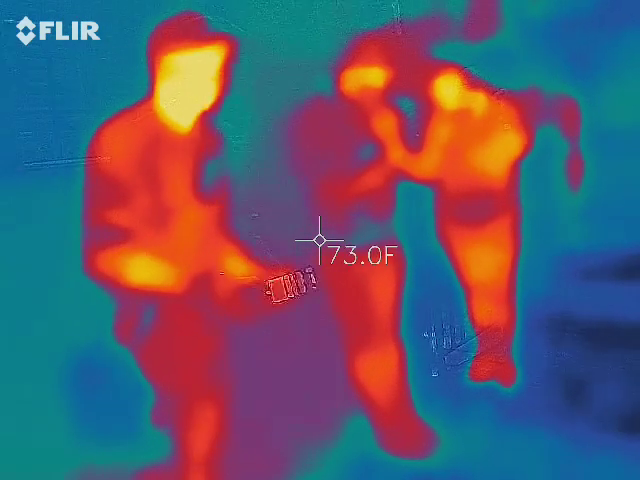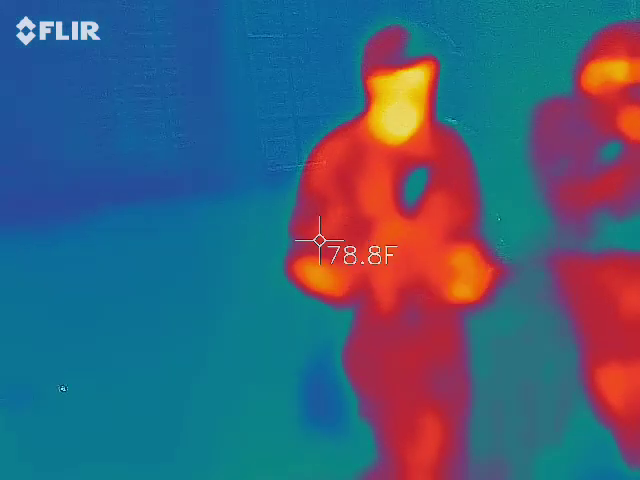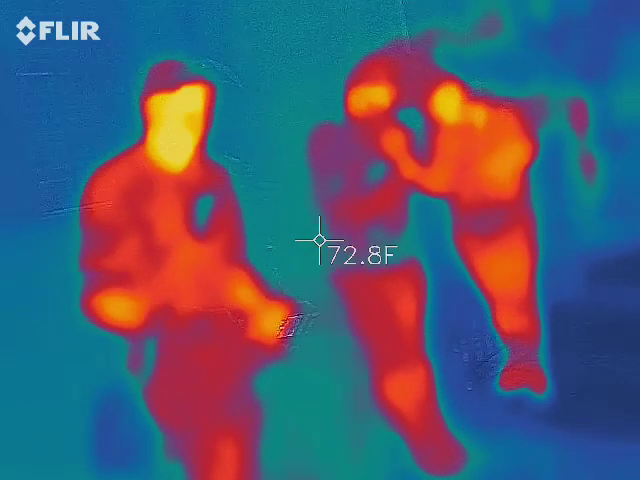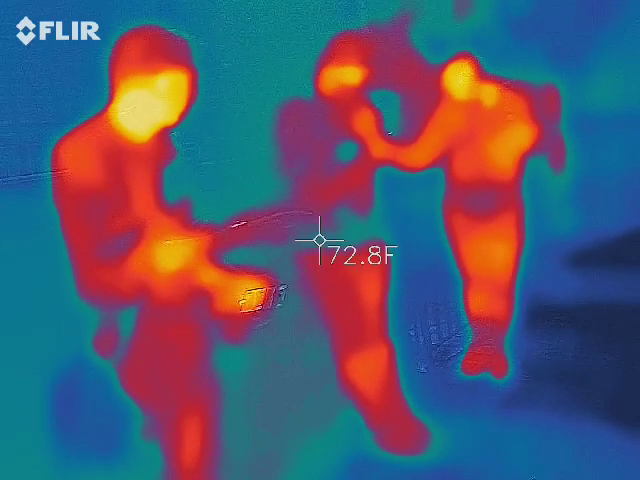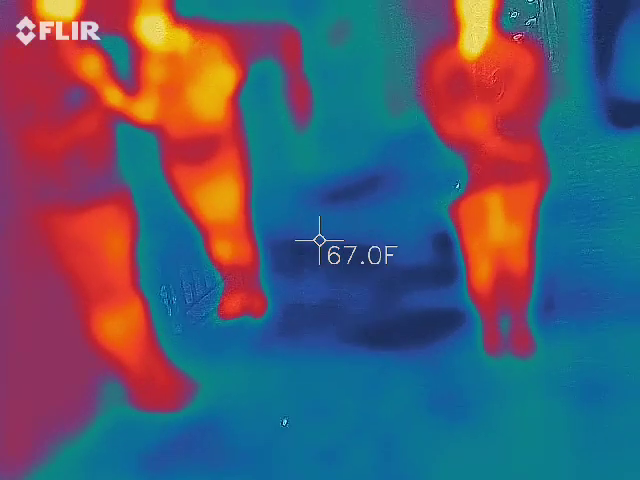So anyway, let's walk through here and let's see what we capture. Please be careful, it gets a little darker. I will shine a flashlight so everybody can see. I think you're the only one with heels that I'm worried about, so just kind of watch your ankles. Don't break them. Hey, you're pretty flat. All right.